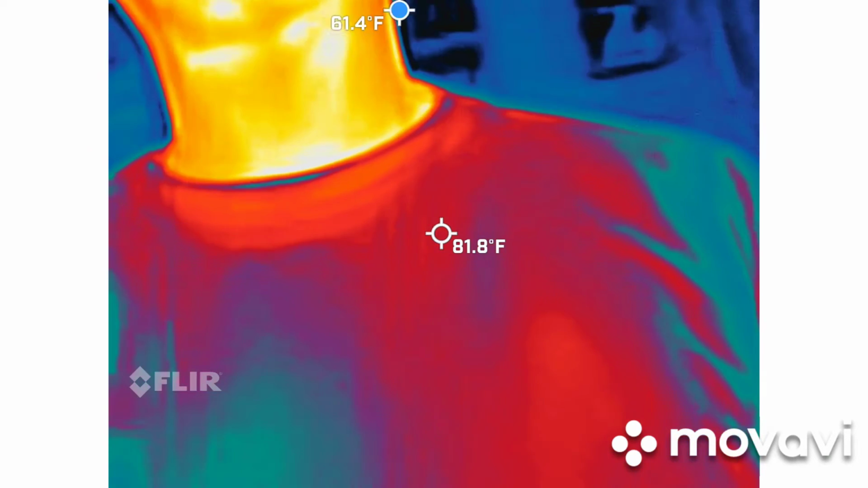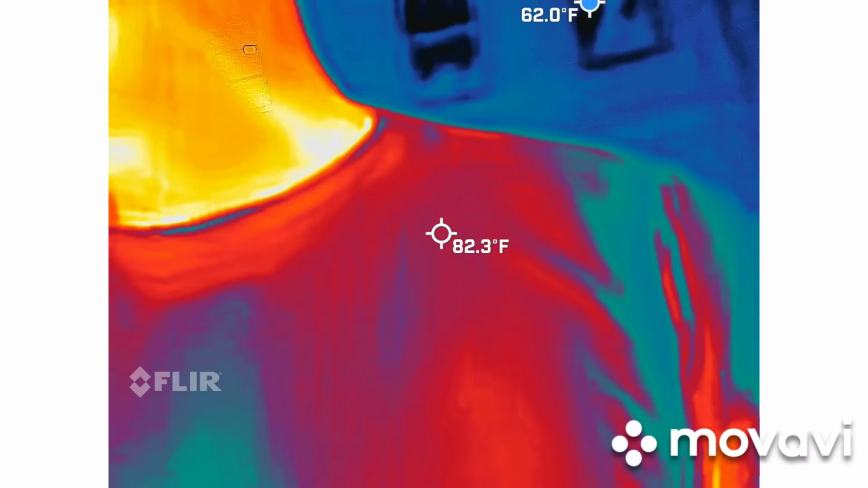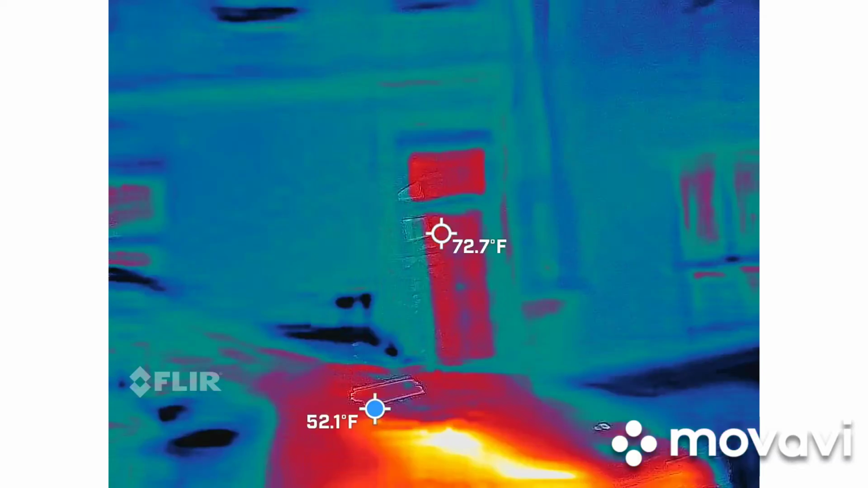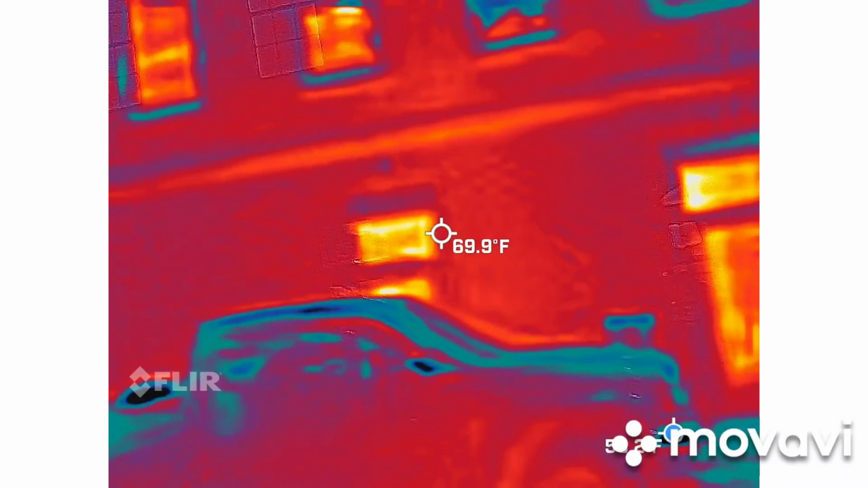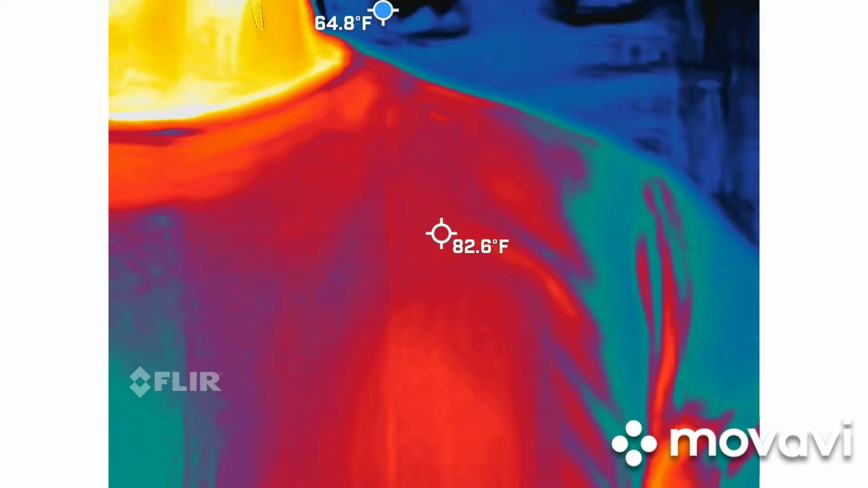We're going to try to keep a person in view at all times. Notice I said I was the warmest thing in the picture. If I leave the picture, the orange, red, and yellow goes somewhere else, as you guys all noticed. Paige probably missed out. But with that said, we're going to try to do that. That way we have a variation of color.